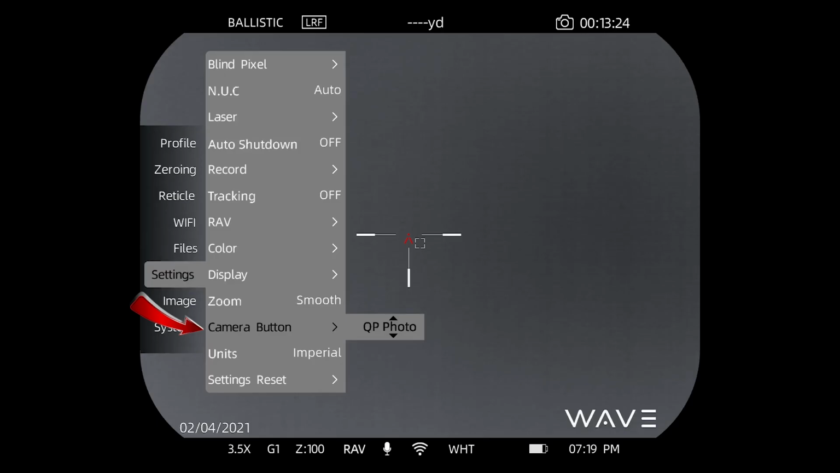But some of the newer models on the market have that reversed, because a lot of people don't take a lot of photos anymore. They only take videos, and they would prefer the quick press to activate video. So if that's your preference, you can simply roll that to there, and if you activate it that way, when you quick press the camera button, it will start your video.